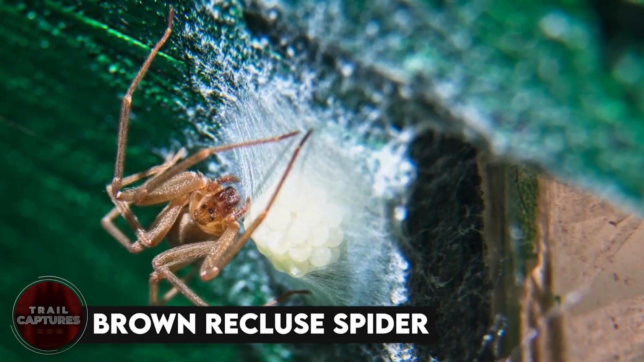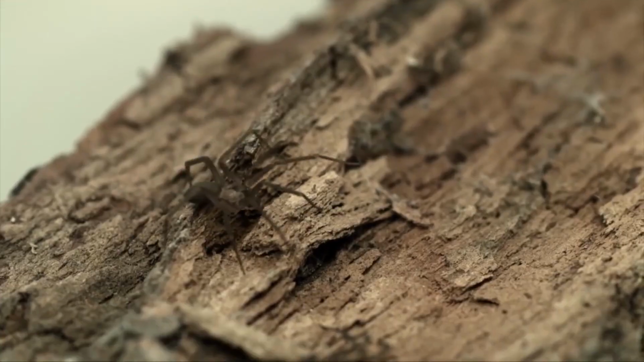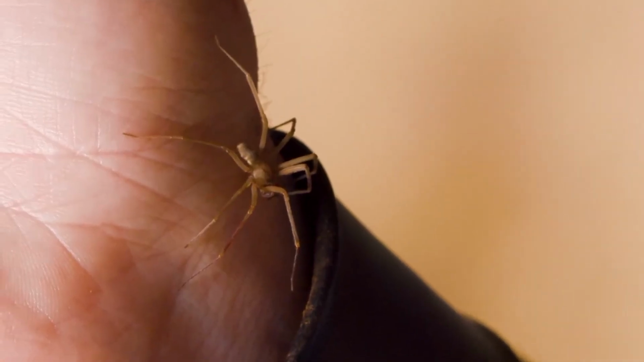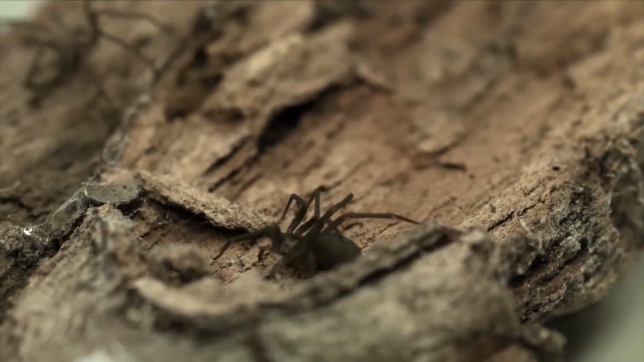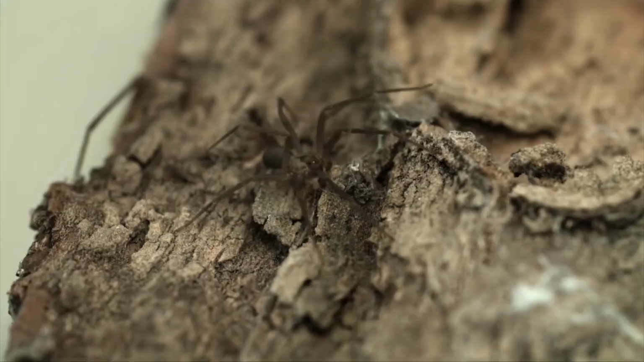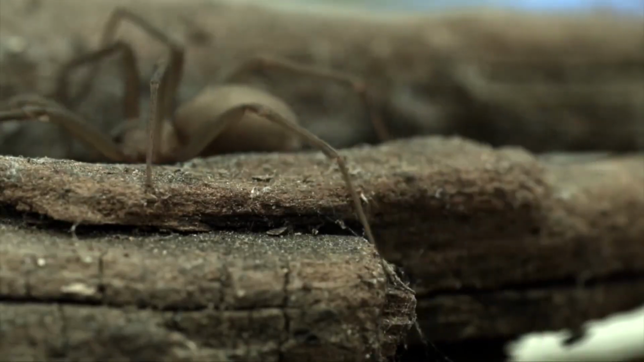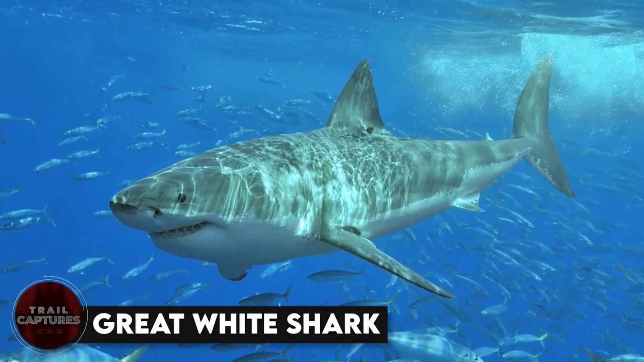Brown recluse spider. This 8-legged terror is a master of disguise, blending in with its surroundings and striking when you least expect it. Its venom is like a slow-acting time bomb, silently eating away at your flesh until it's too late to stop it. And don't be fooled by their size. These tiny terrors can bring down a full-grown adult with just one bite. So watch where you step and check your shoes before putting them on, because the brown recluse could be waiting to strike at any moment. Stay safe, my friends.